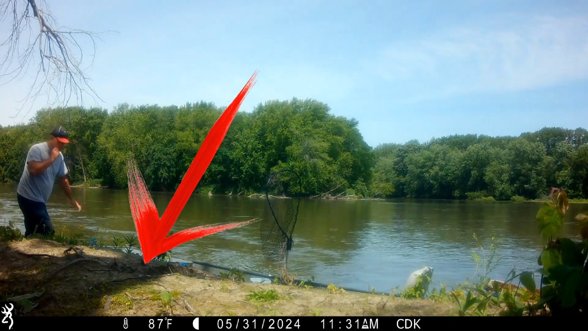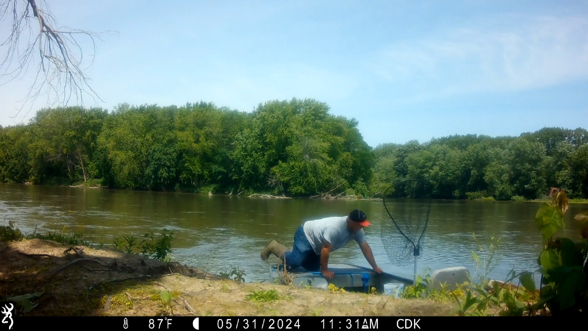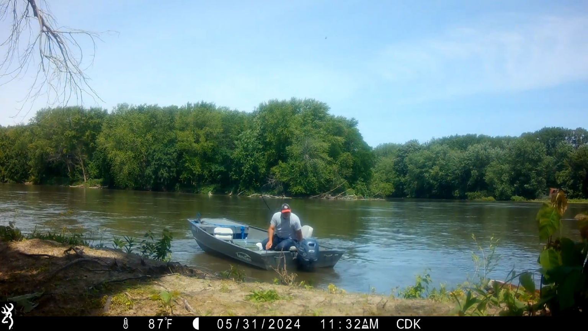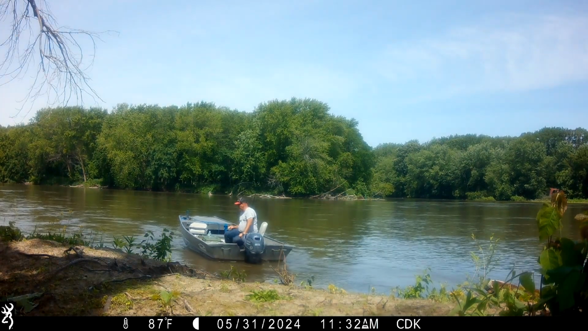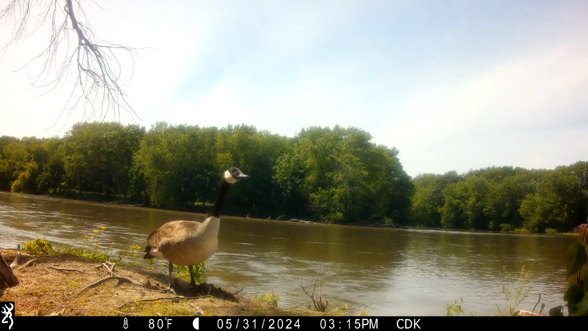Now, the trick is to get in, set up the camera, disturb as little as possible, and then get out of there. Because if the mother sees that the nest has been disturbed, then she'll most likely abandon the eggs because there's something wrong with this area and it's no longer worth it.